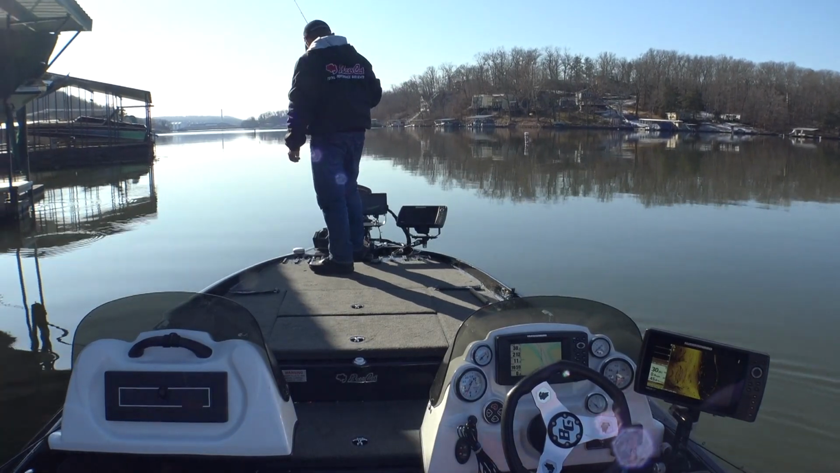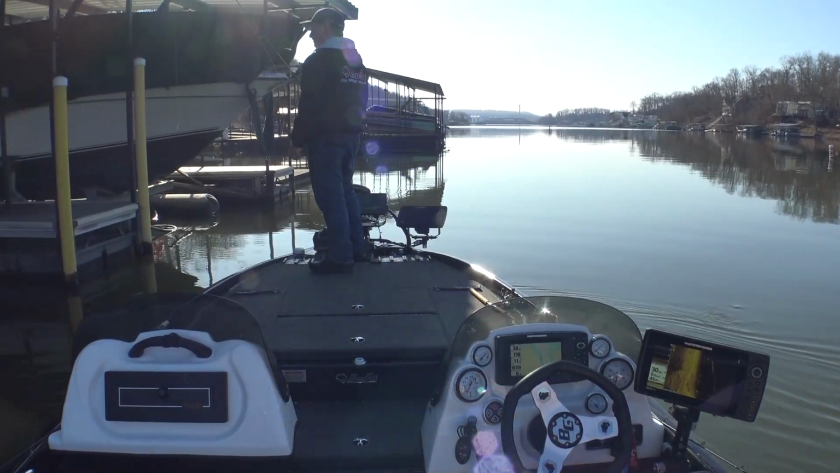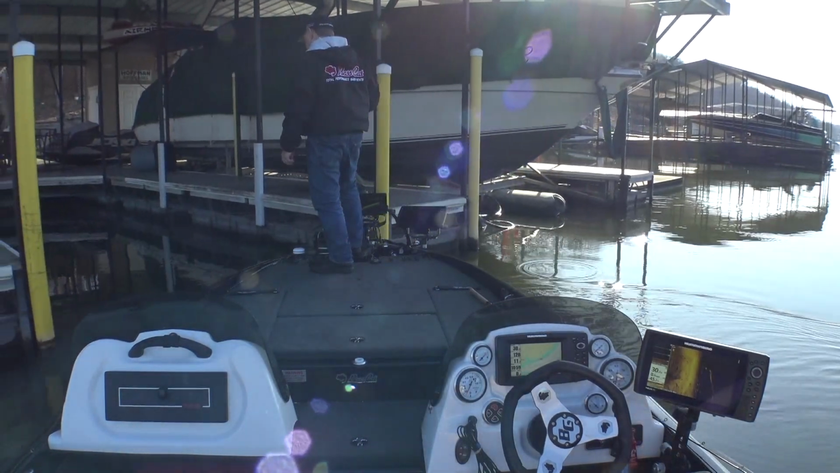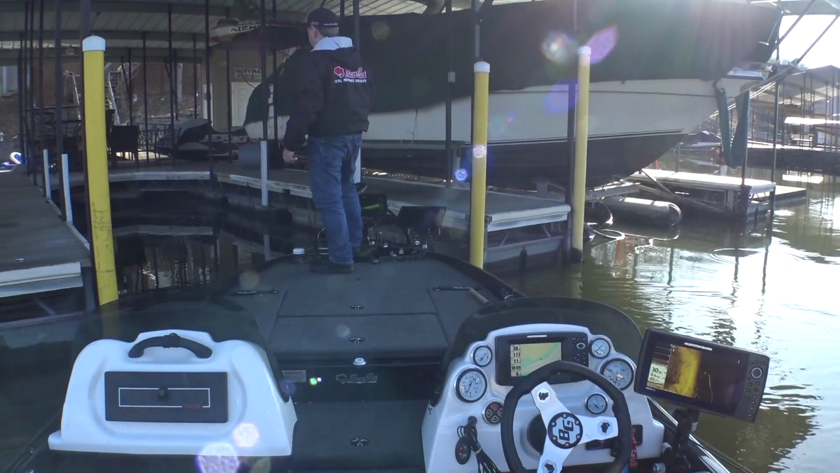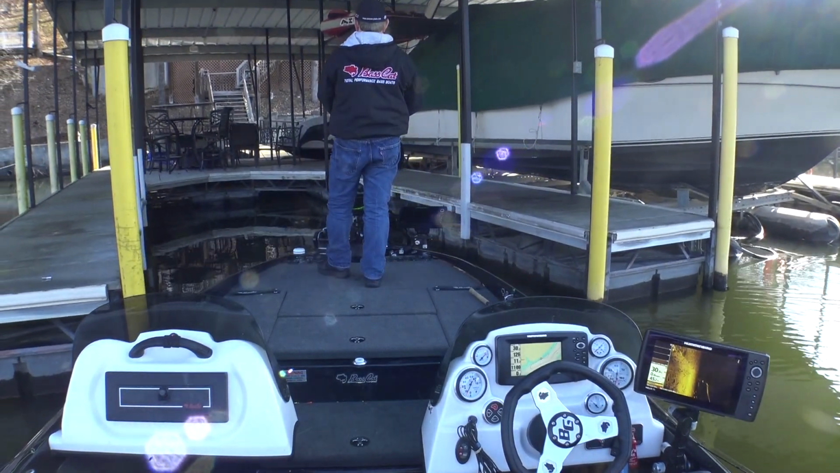Man, those fish are up under there around that patio area, the deck area. And those look like better fish. There's just got to be.